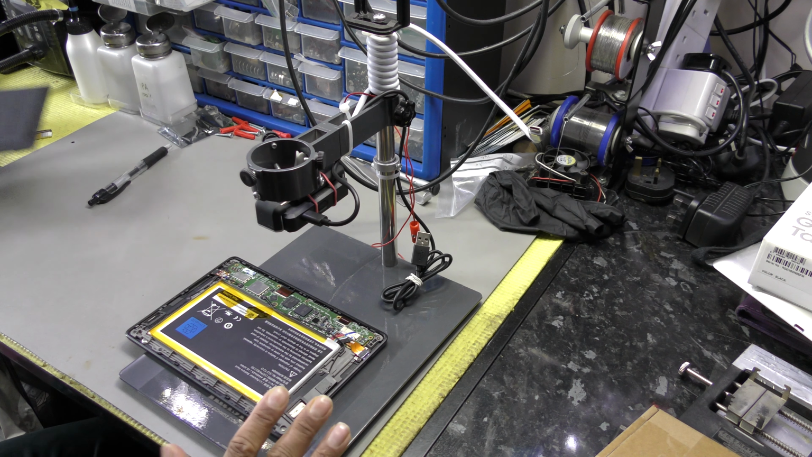I have my decent ones, but this is a little bit more portable, and I wish big manufacturers like Fluke and Keysight would make dinky multimeters, so it's easier to move about. I'm short of bench space. Let's see what voltage we get on the power switch. So 3.5, it should be 3.3. 3.595, which if you round it off is 3.6, so it's a little bit more.